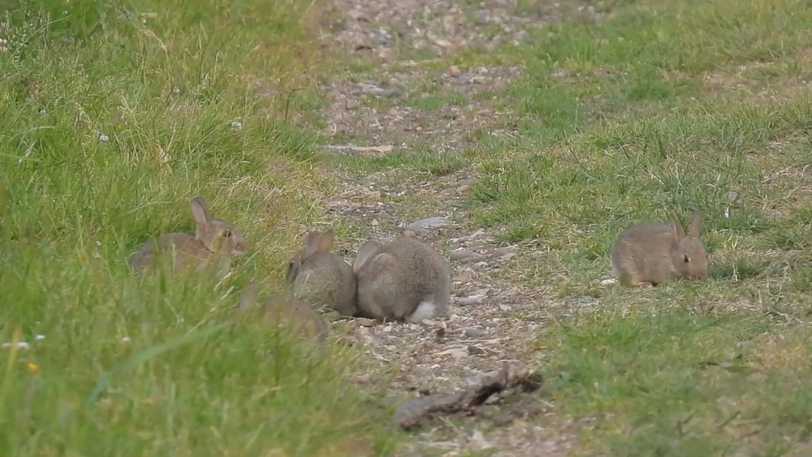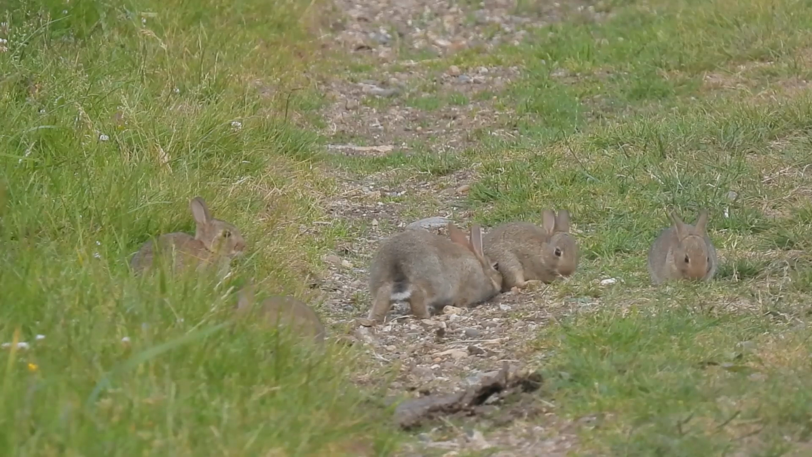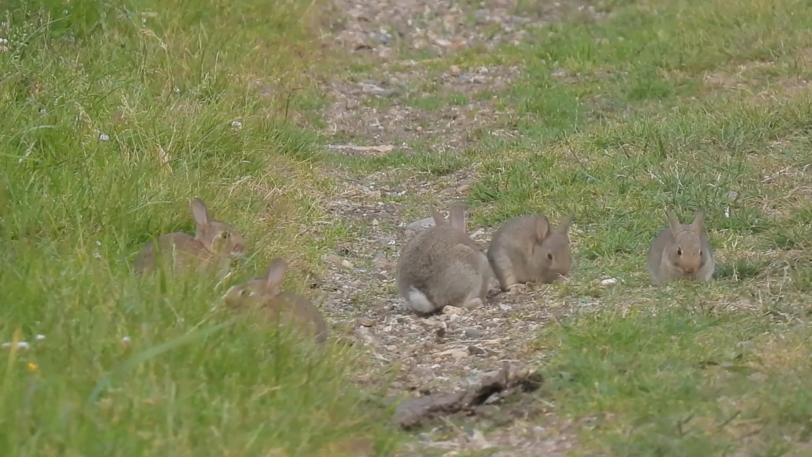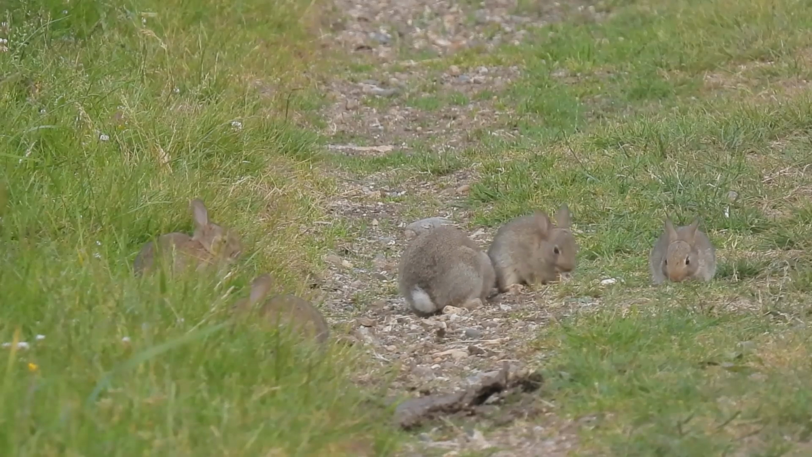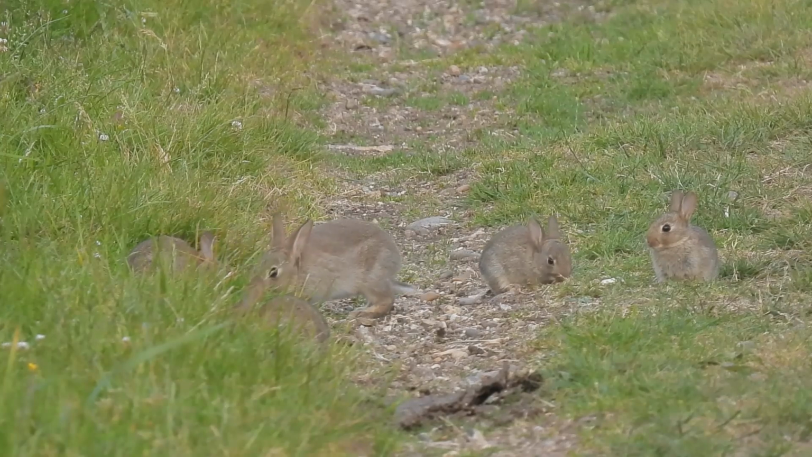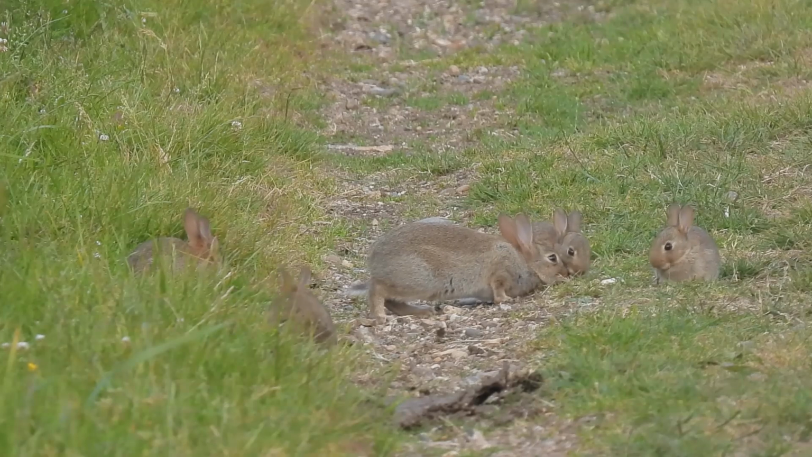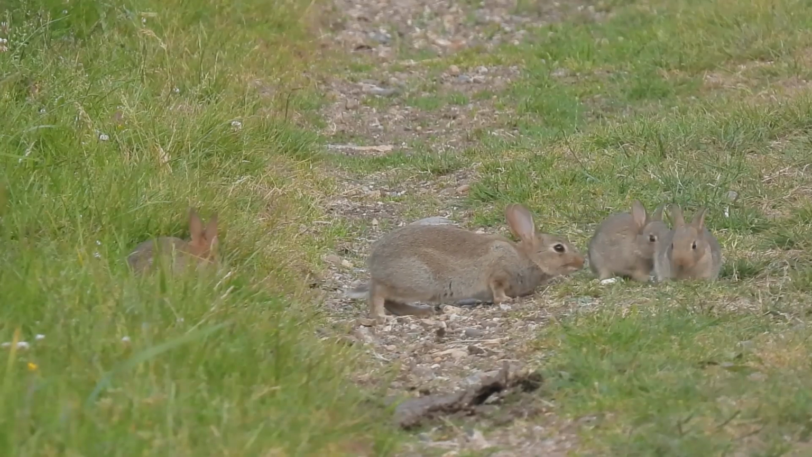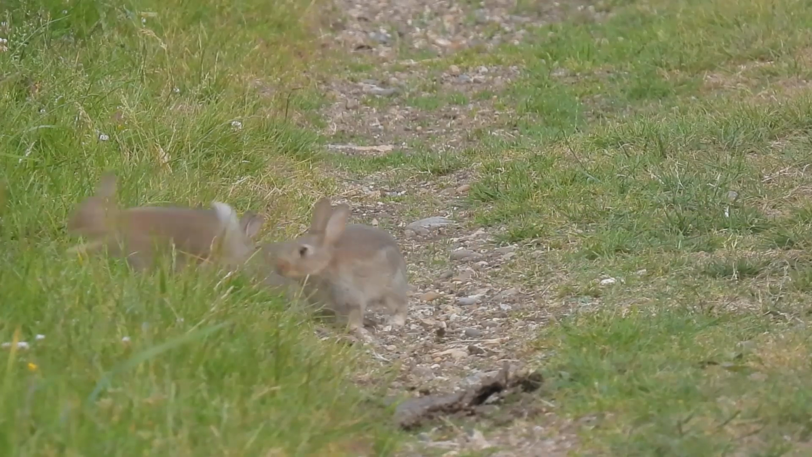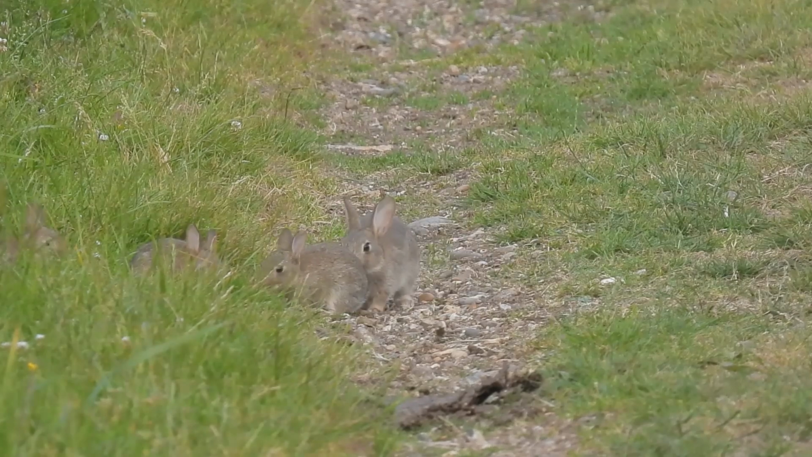Just as I was leaving the reserve, I was lucky enough to see this family of European rabbits who hadn't spotted me. Here there is one adult, and at one point I counted 6 youngsters. We've all heard the saying to breed like rabbits, and it's based a bit in truth. Each female or doe can produce between 50 and 65 kits in a single year.